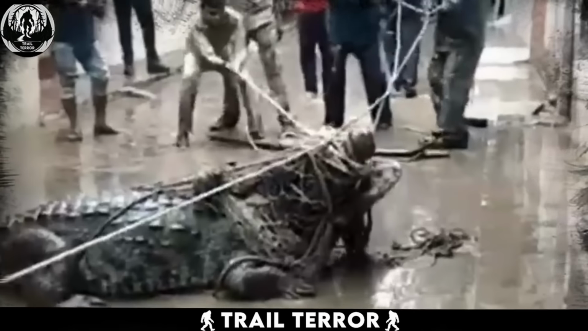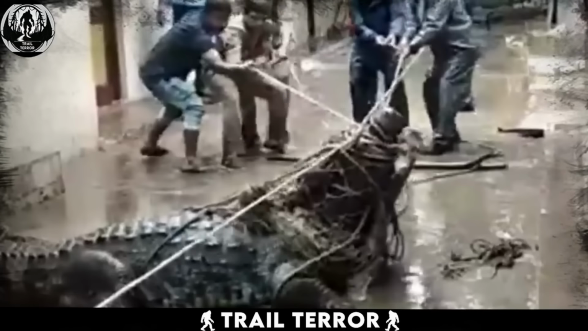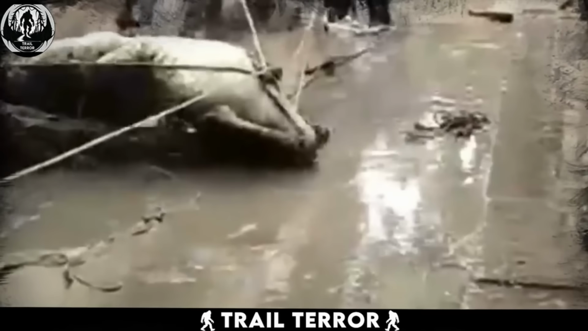These scenes are pretty sad to watch, as we see a huge crocodile that has been captured and is being restrained by 5 men. Despite the strength of these 5 men trying their best to keep the crocodile still, the animal shows its incredible power by managing to move and roll, showcasing its strength.